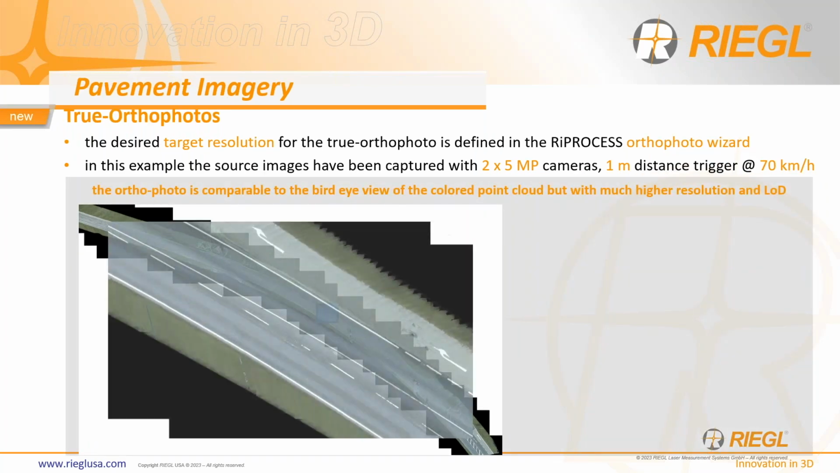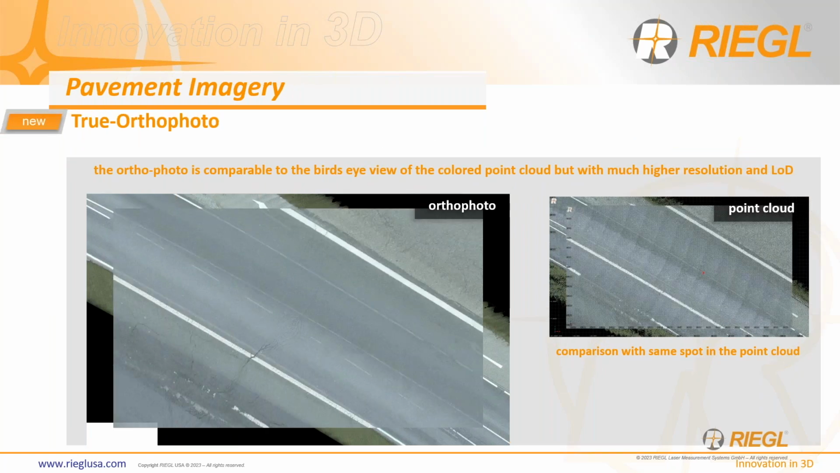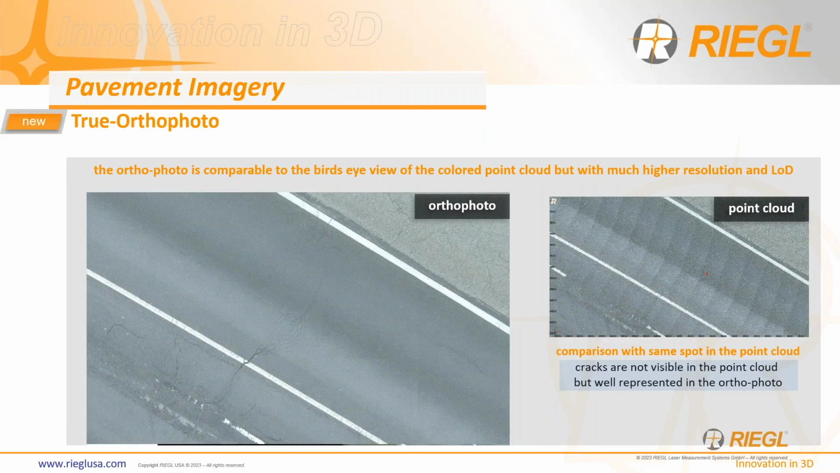Let's take a zoomed in look at this. As you can see here, we have the zoomed in level of both the point cloud and the orthophoto. And at this zoom level, they look pretty similar, right? You see the colors, you can see details. Some of the cracking already isn't as clear on the point cloud as it is on the orthophoto. So let's zoom in again, and you can see that the cracks aren't really visible in the point cloud, as we know, but they certainly are visible in the orthophoto. So now we have very good information on the cracks, which then can help us better extract them in our feature extraction tools.